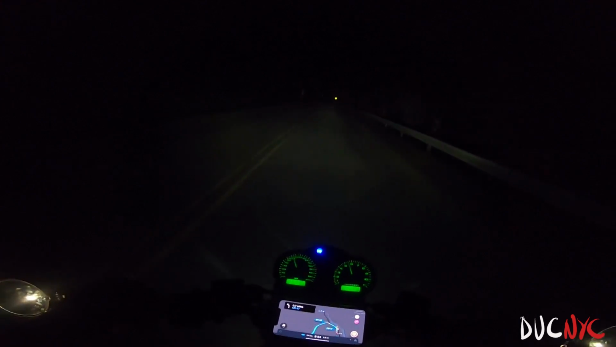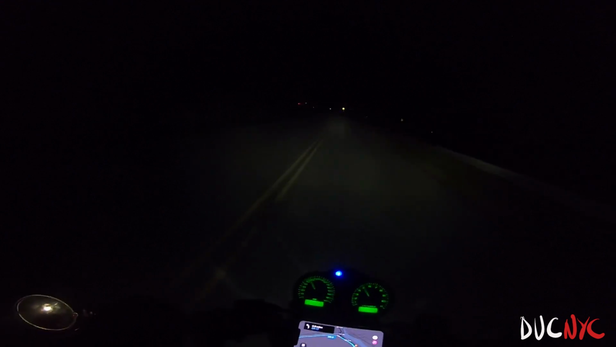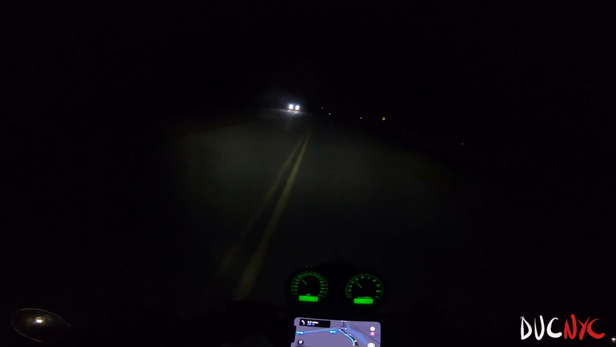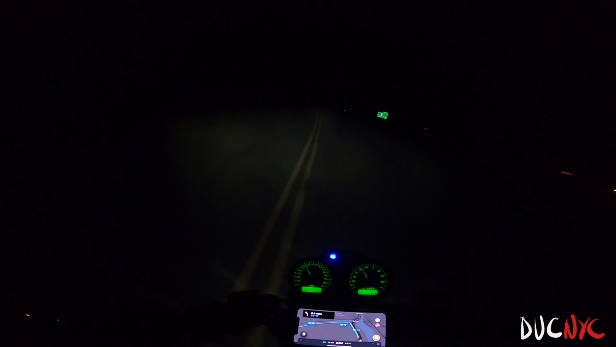See if I care. Bumpy, bumpy, bumpalicious. This road is just bump after bump.